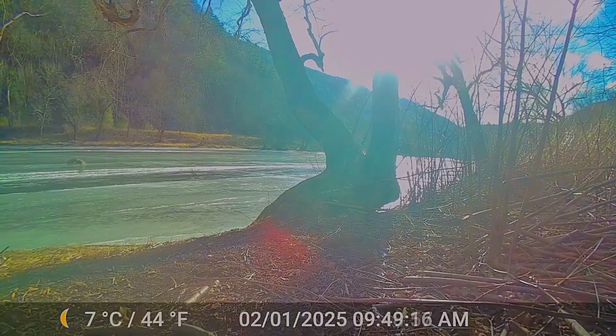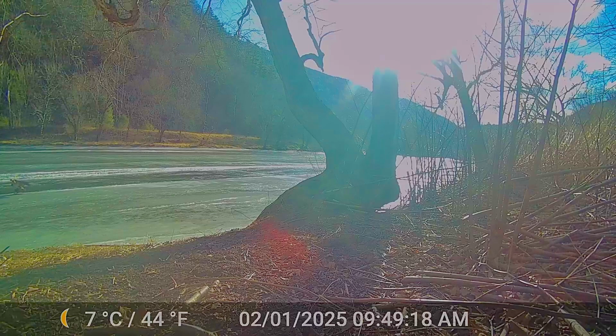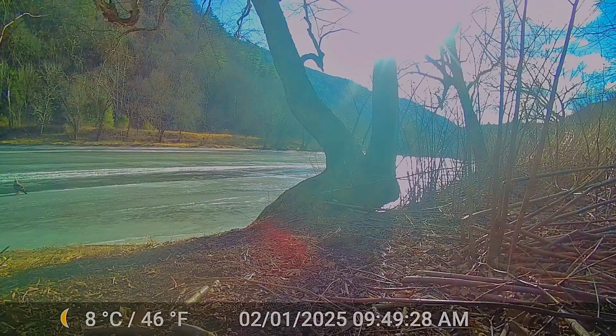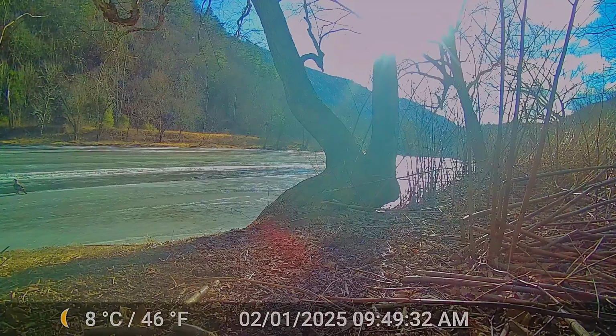Here you can see him flying up the creek to get a little better spot, move a little closer to the camera, but that's actually a juvenile bald eagle. When they're that young, they don't have the white head yet. So here in the next year or so, he will get a white head and he will look like what you think of as the typical look of a bald eagle.